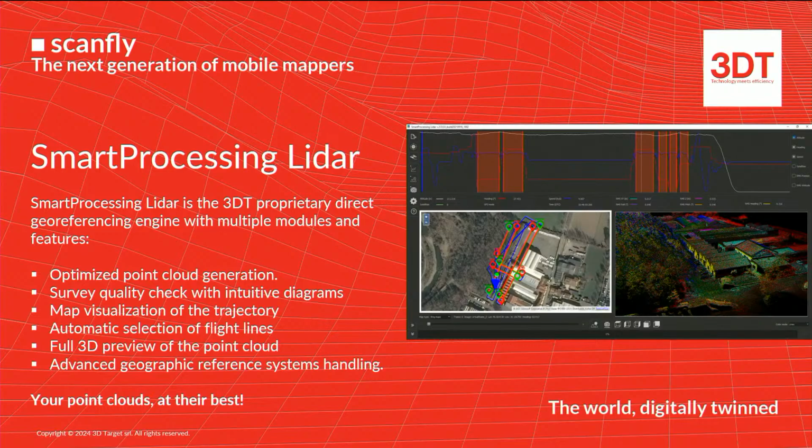In the software, we optimize the point clouds with filtering. We check the quality of the point clouds. We can calibrate the sensor, LiDAR and camera, both sides. We can do strip alignment and ground control points, and you can see the preview of the point cloud generated on the map.